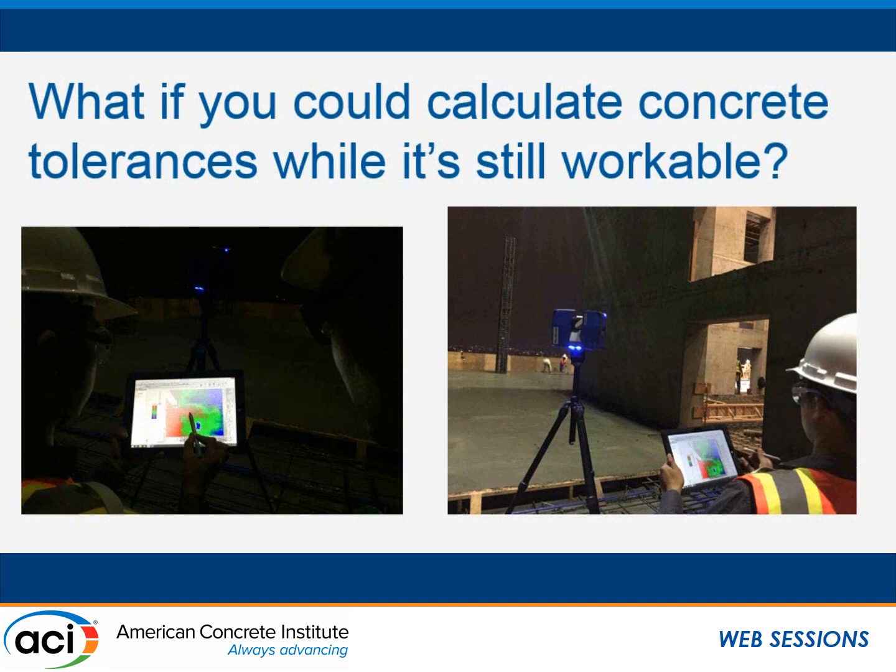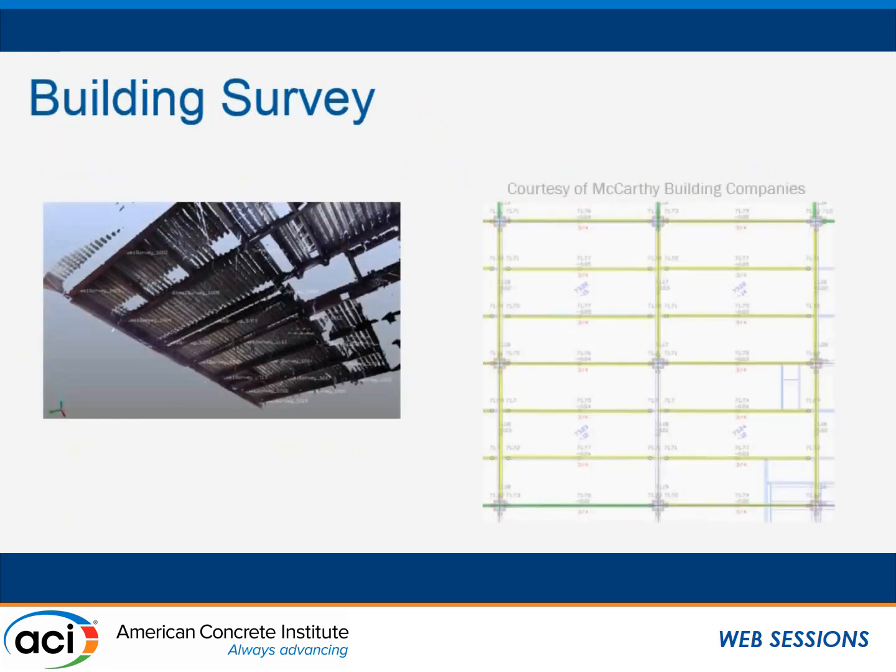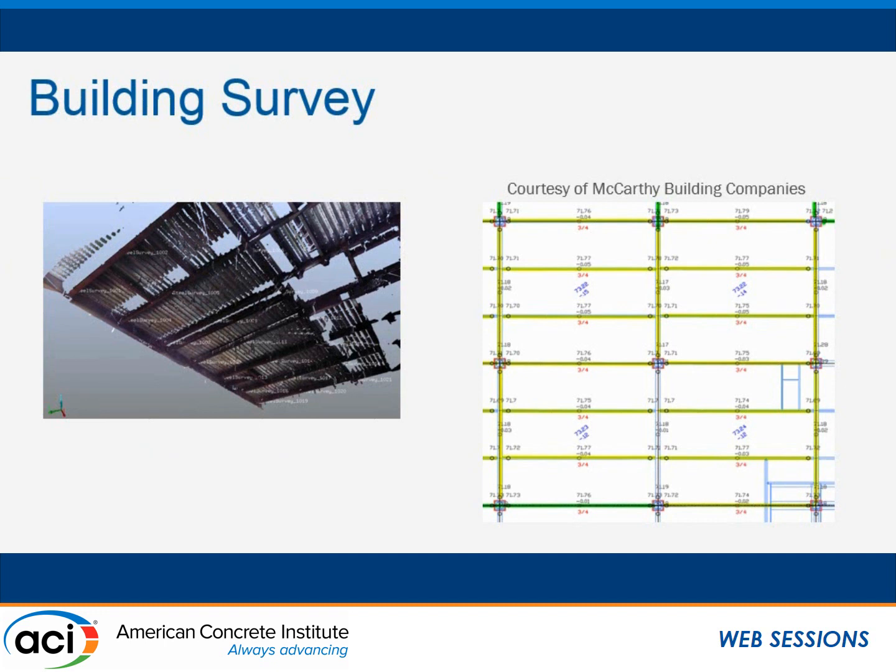We have found a positive correlation between being able to fix things in the field and higher FF/FL values, and also potentially reduced work down the line for other trades. Another thing this technology can be used for is to investigate cambers of beams, and see how that camber changes after it gets loaded with concrete.